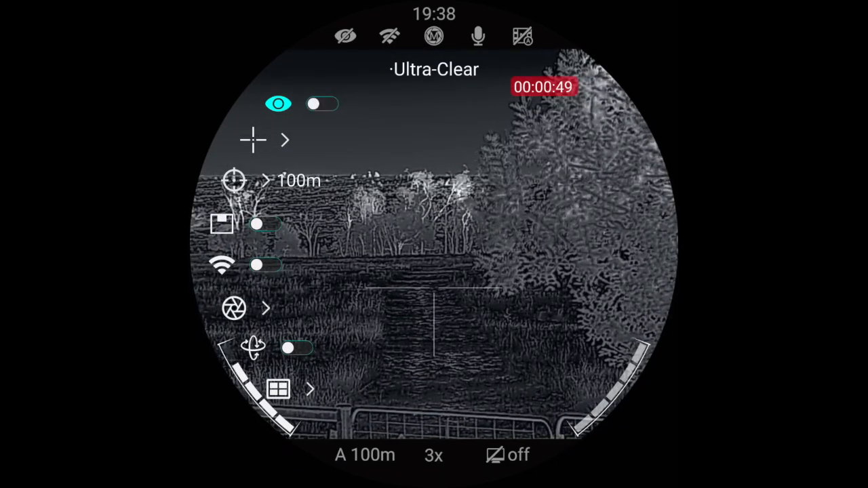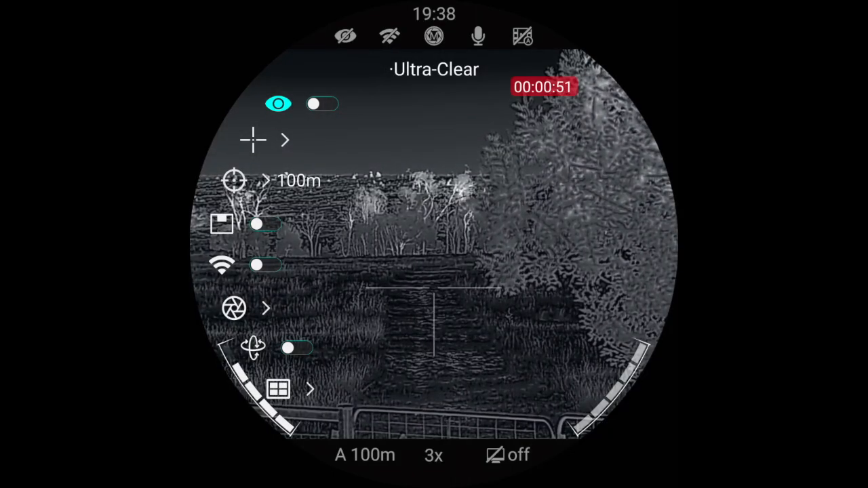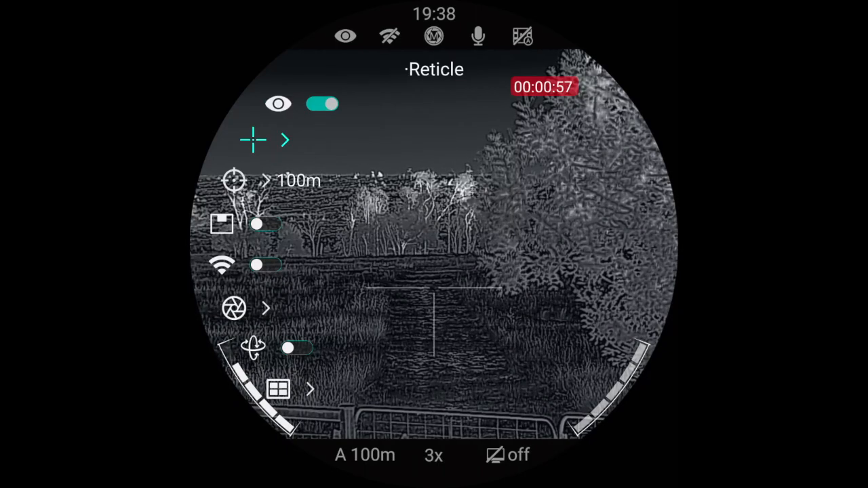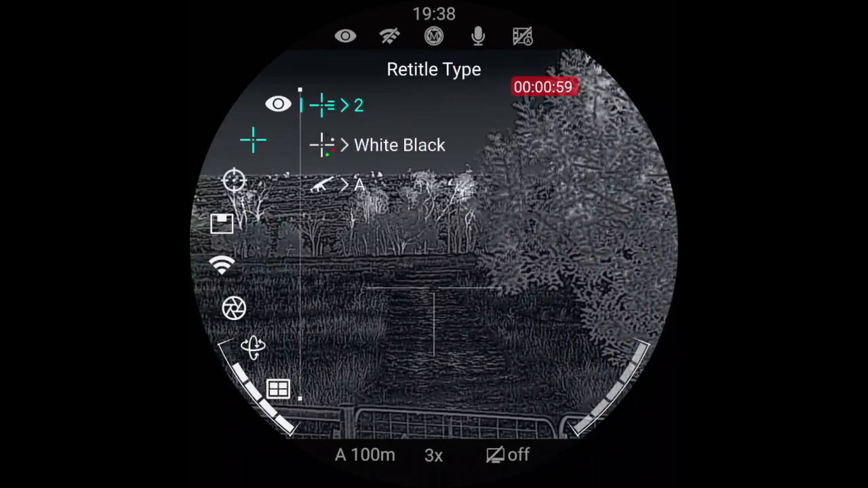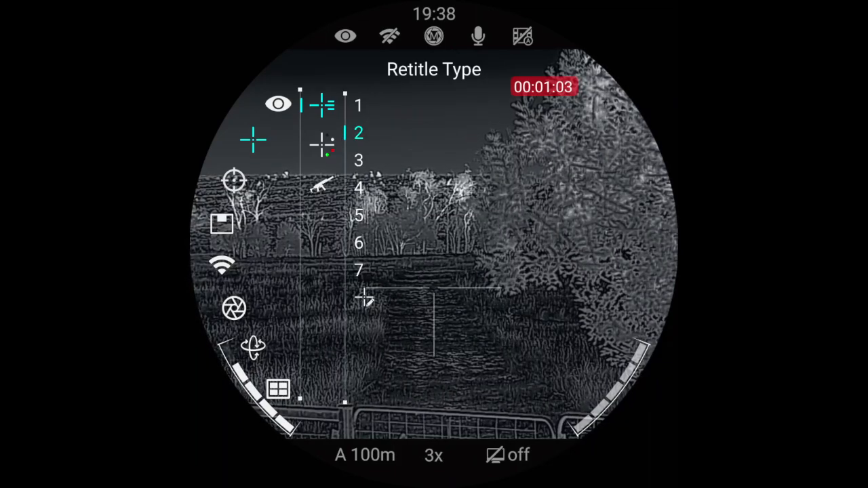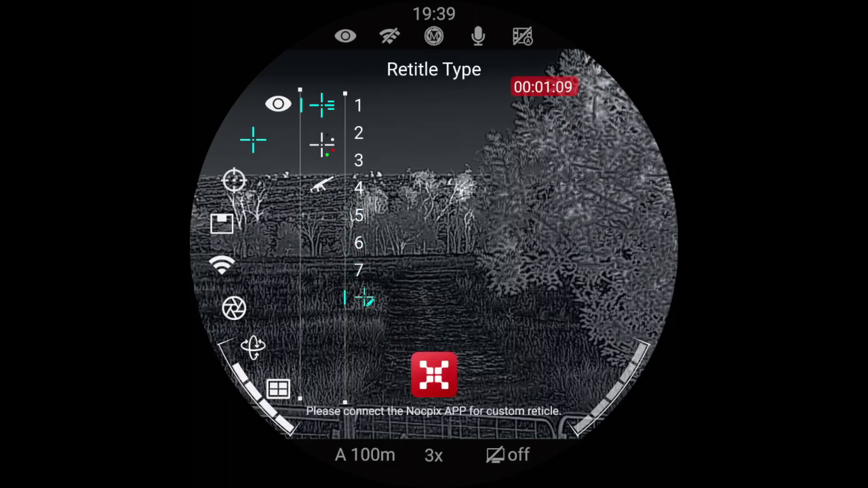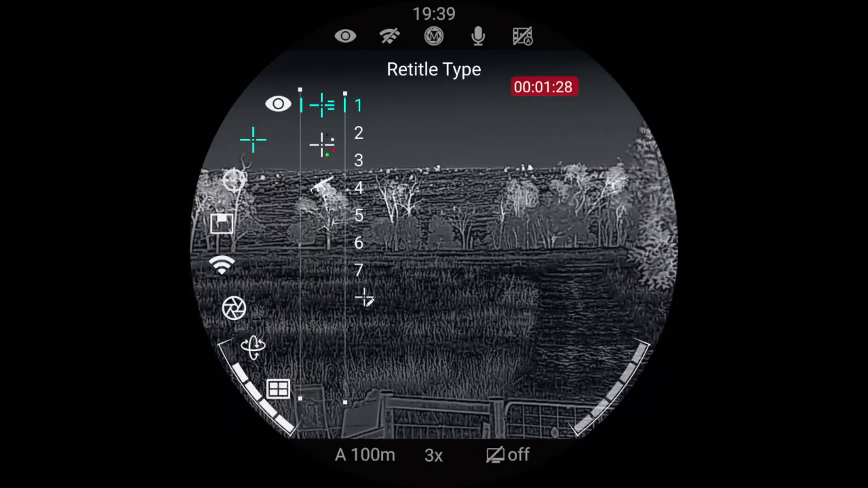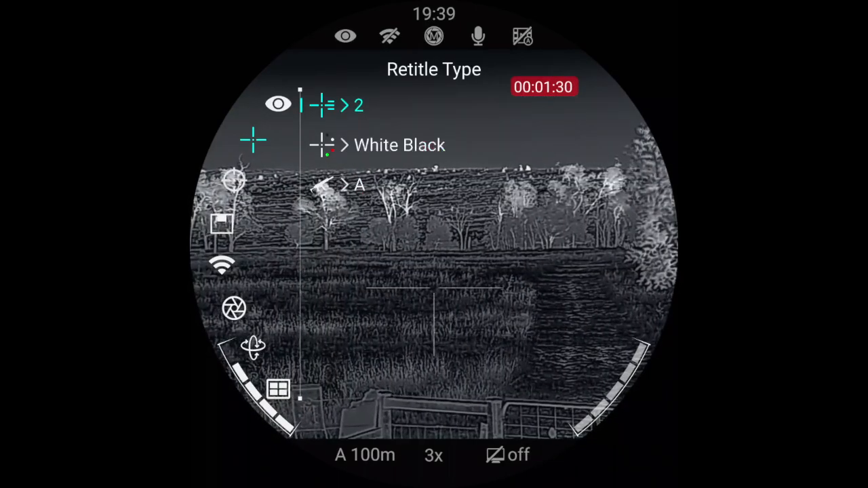Turn it off, and it just enhances the clarity of everything a little bit. The next one is for your reticle type, so you can select different reticles, all the different ones, but I like it on that one.